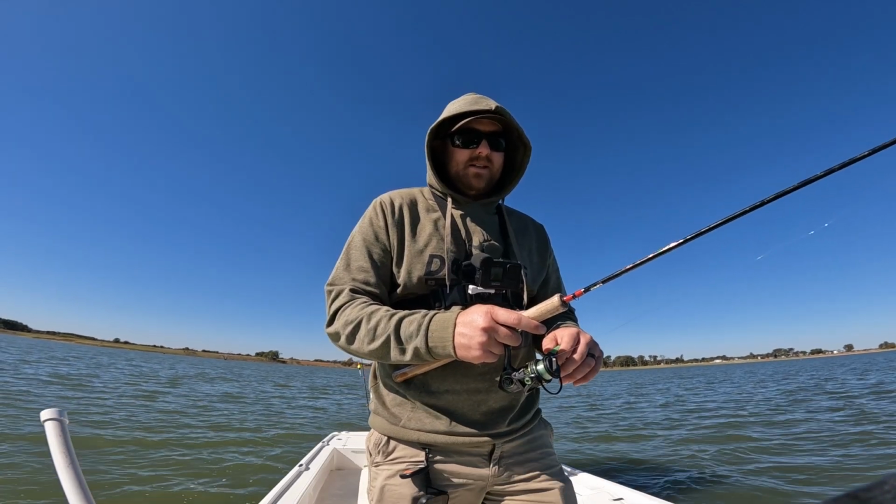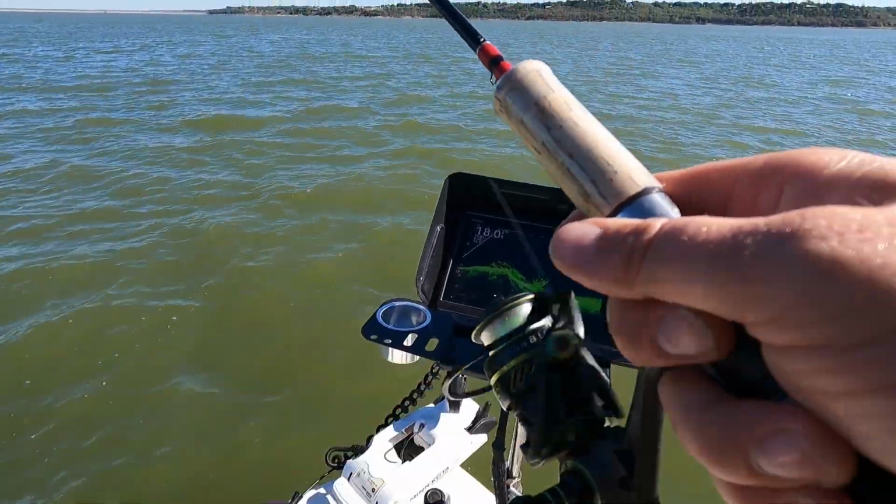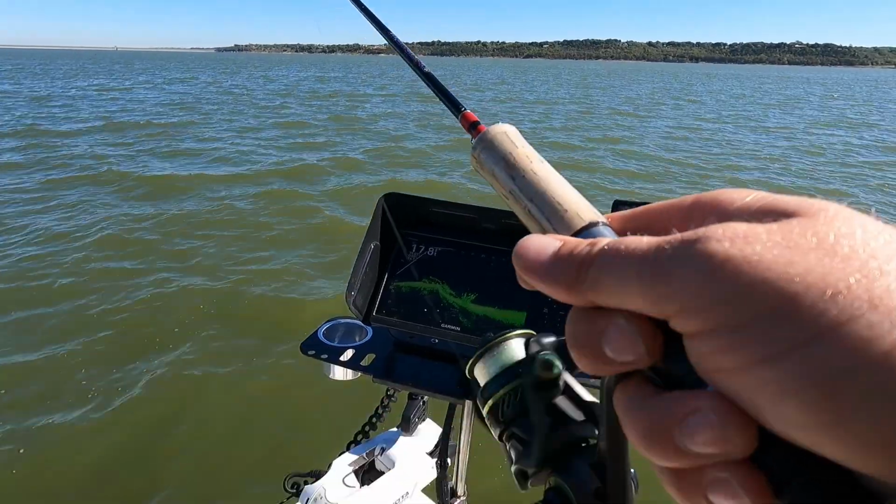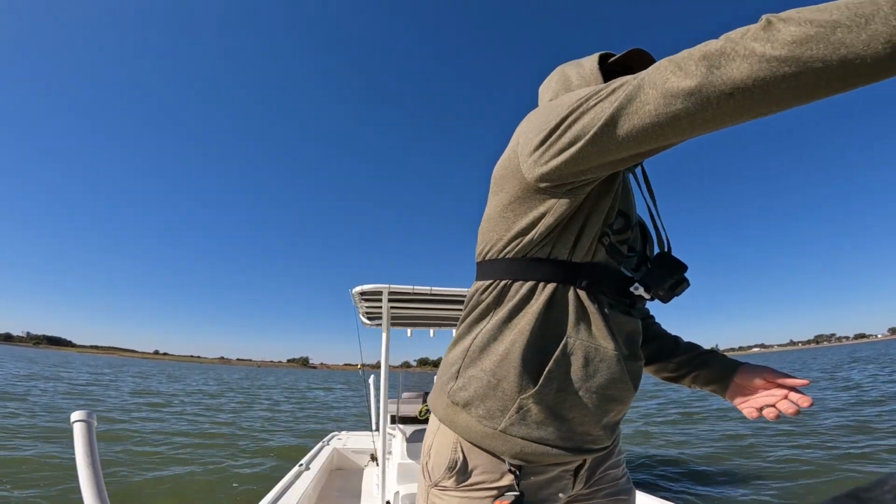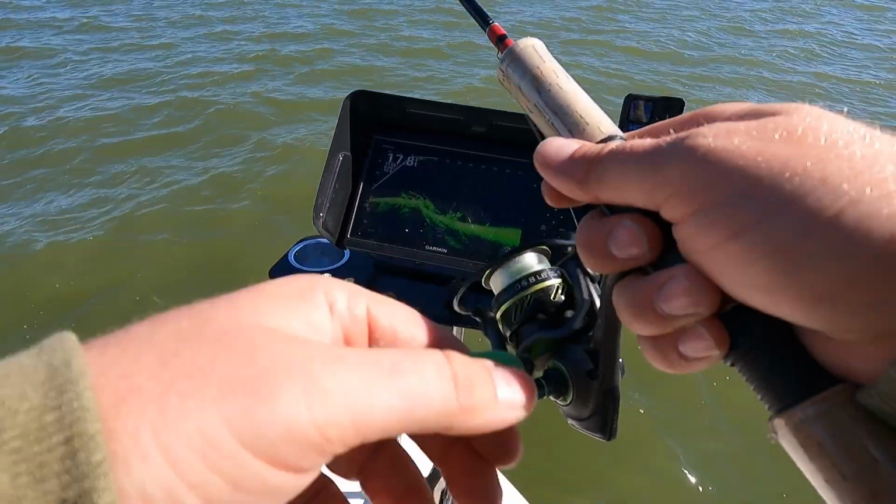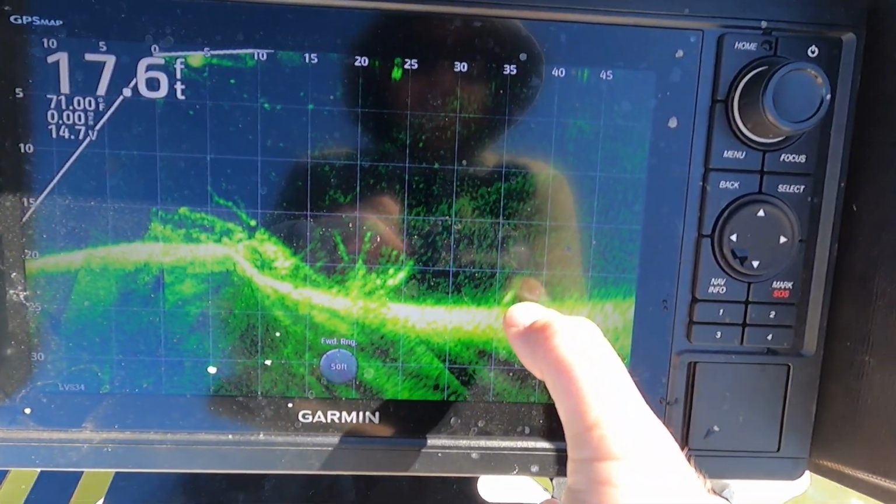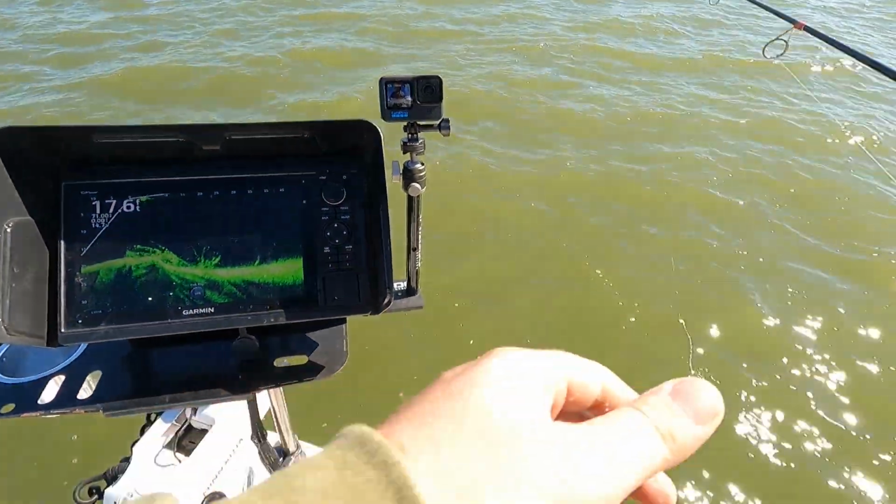Uh-oh. Oh, I thought I had one looking at me. Let's get repositioned. Guys, I'm sorry that everything's to the left today. It's just the way that the wind is blowing and the cookie's crumbling, guys. But there is one out there in the mud. Let's drag it across that one. So see that fish, guys, out there in the mud at 35 feet? Let's get on it, guys.